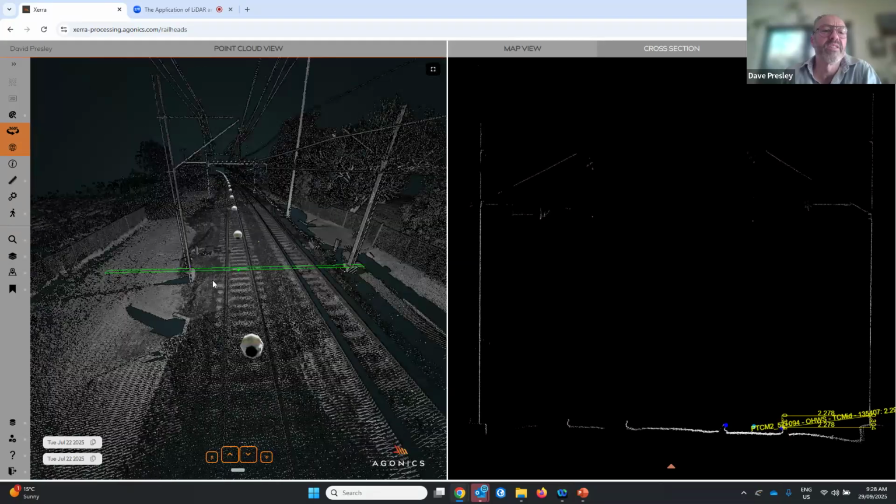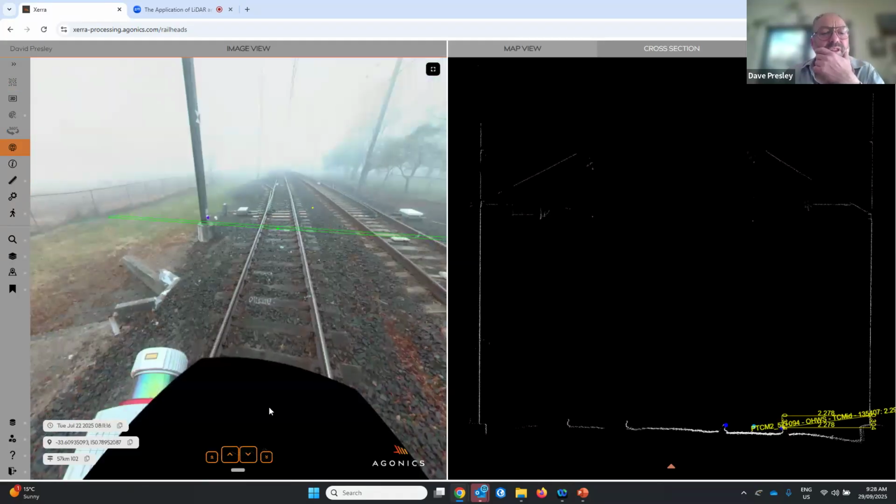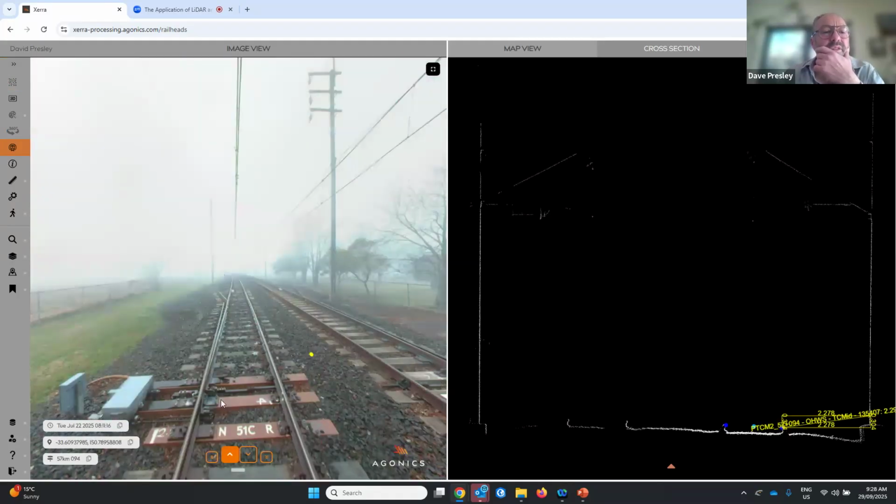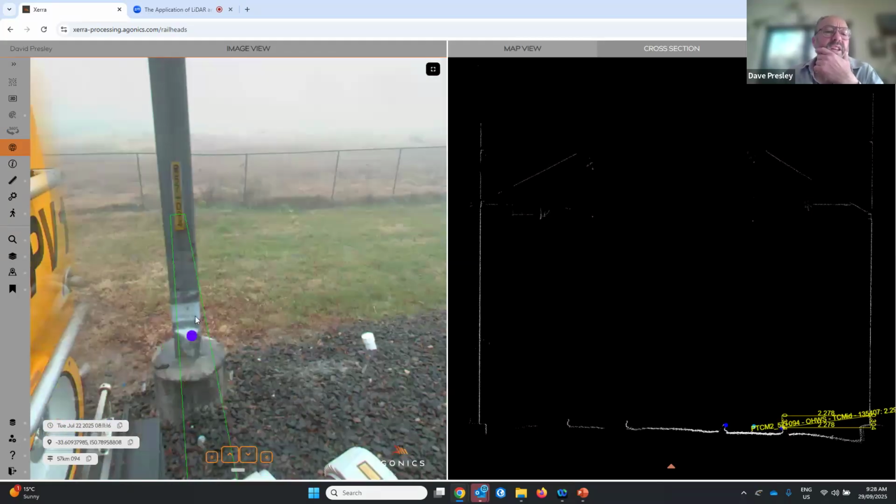You'll notice in this case that the point cloud's just in monochrome. But if I show you in a photo, here is where there is a survey mark on the face of the structure.